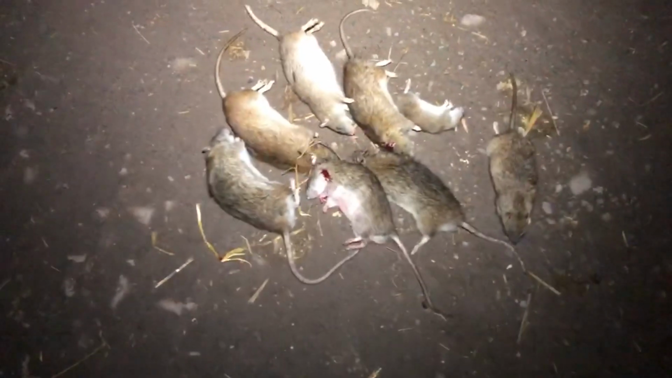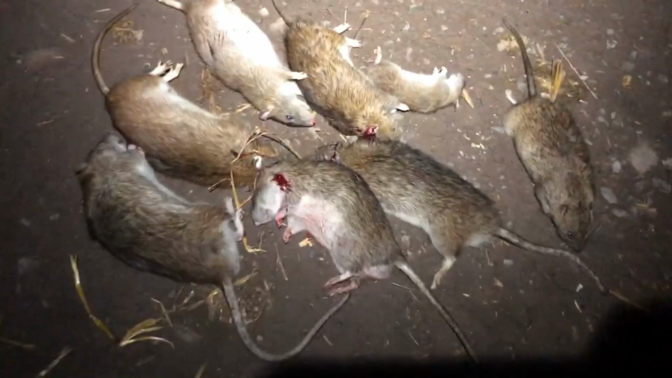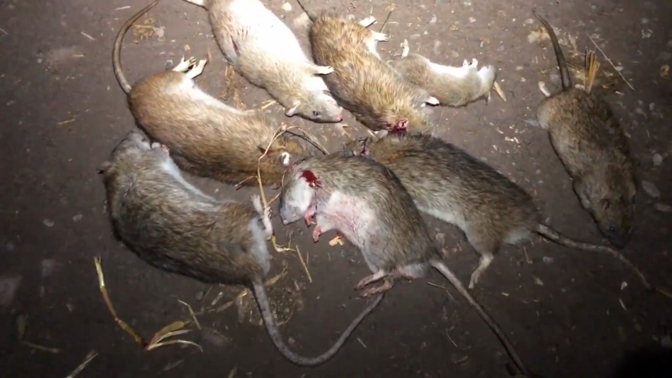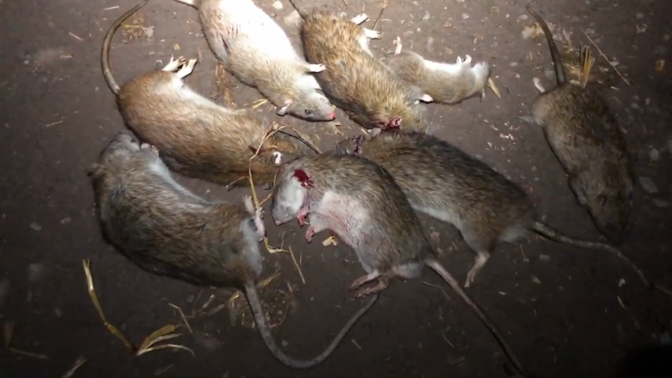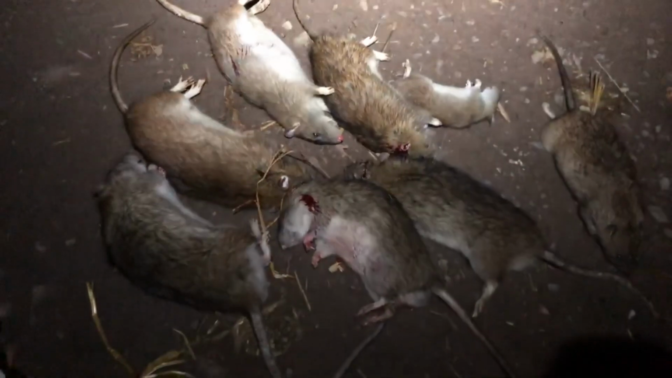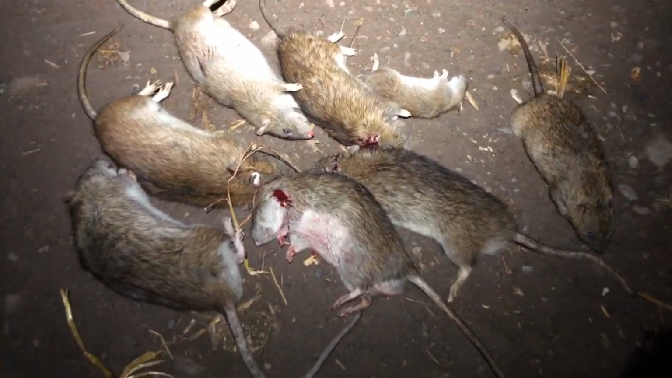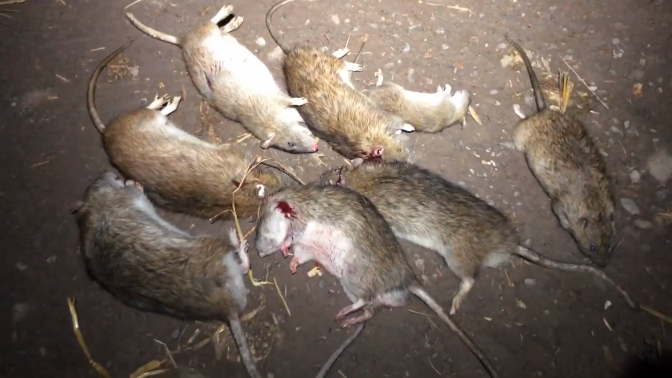So quite a good day there. I definitely would not have had that many without the NightFox rangefinder. Yeah, worked wonders. I only missed 2, which I'm pretty happy with. I hit quite a few more, well, killed quite a few more, but then when I came back round to collect them, other rats had dragged them off, and the bodies were no longer there. So yeah, good day. Probably had 10 or 12 in total.